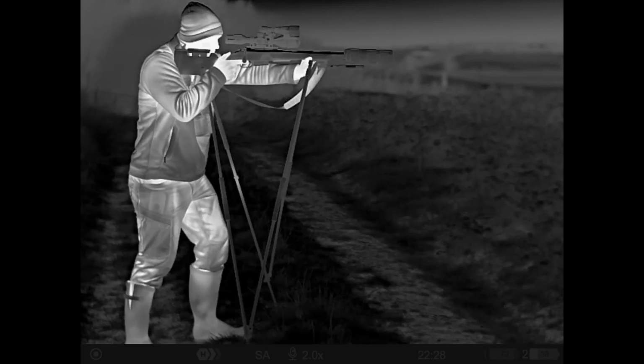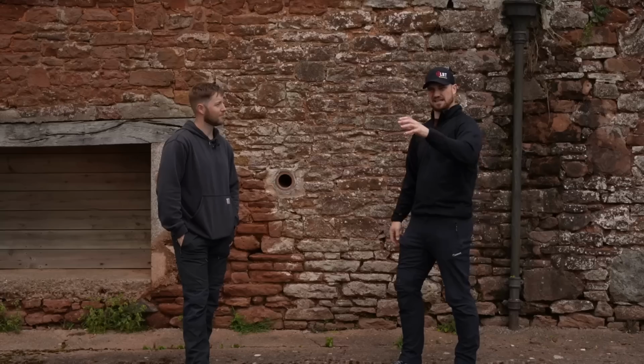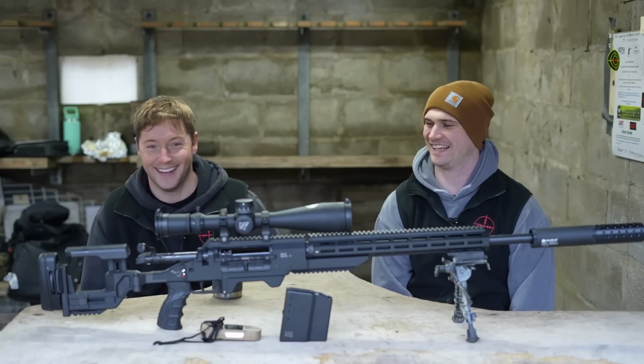It is a very, very good sight. You get what you pay for, and you're going to buy in at that level of sight, and you won't really need to upgrade. I'm Max. I'm Patch.